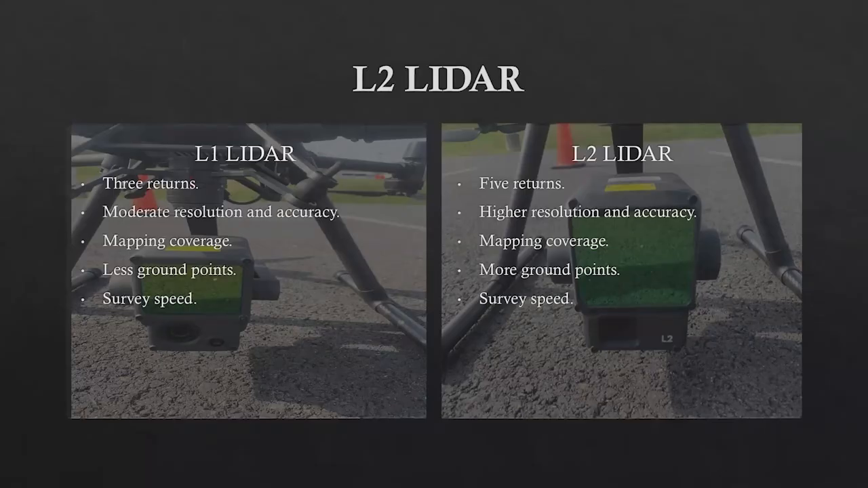And the survey speed. L1 requires a 5-minute warm up period for the IMU to stabilize and calibrate, whereas L2 is ready to fly. So L1 requires the warm up period before flying, whereas L2 is ready to fly.